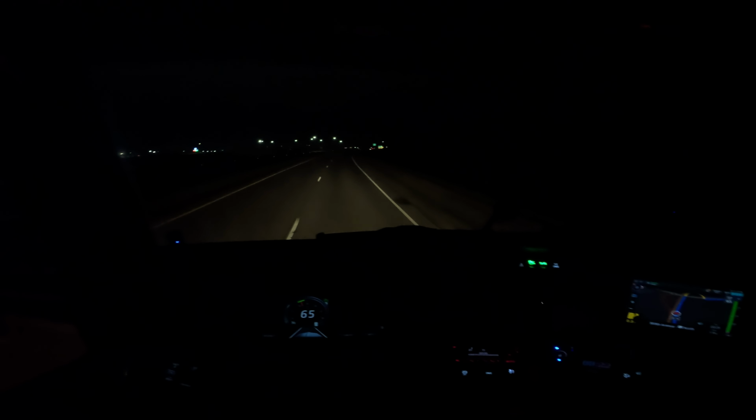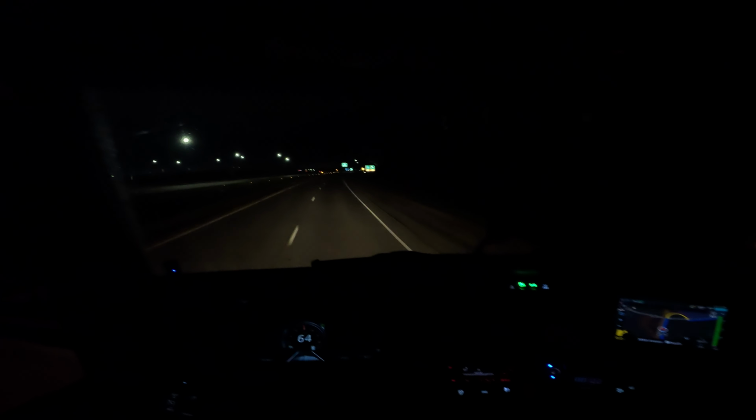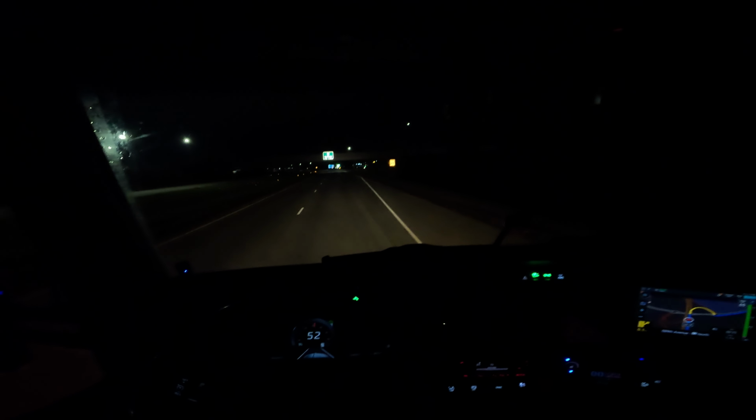At a quarter mile, we take the exit. Looks like a fast exit, too. 25 miles an hour. We're gonna hit max engine brake.